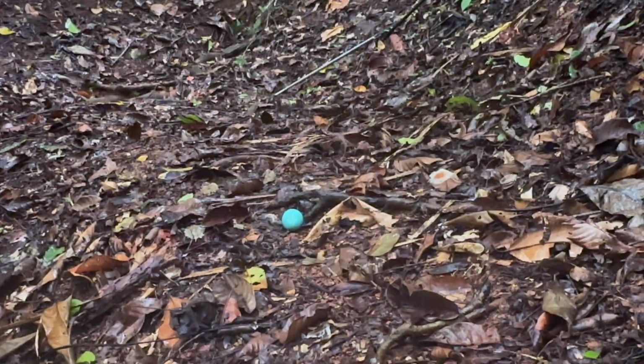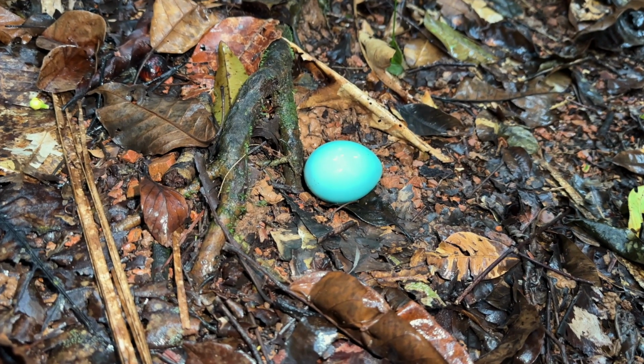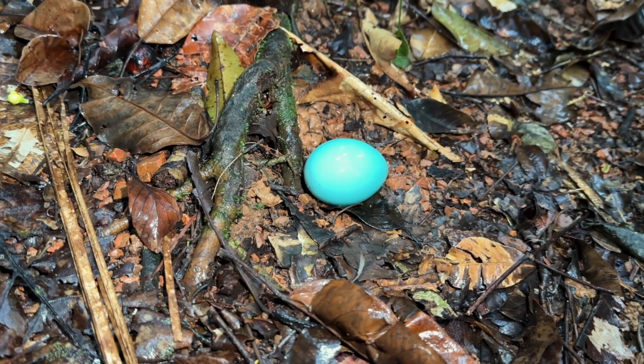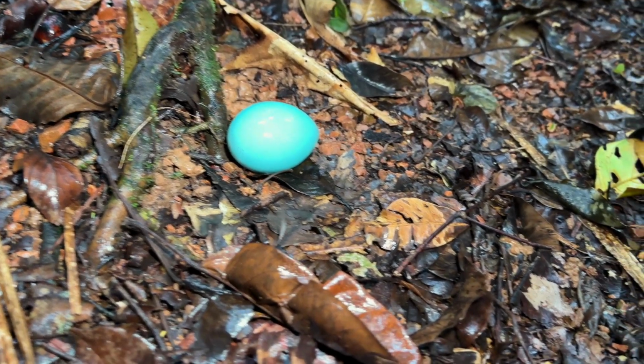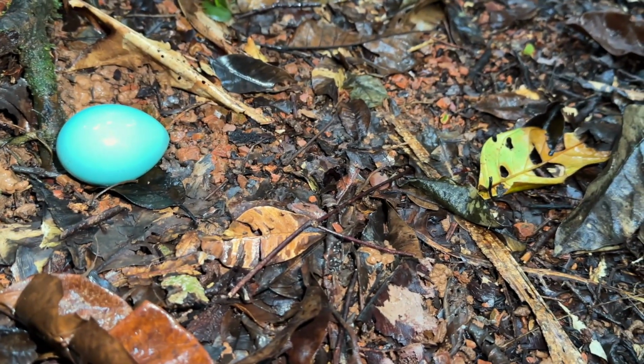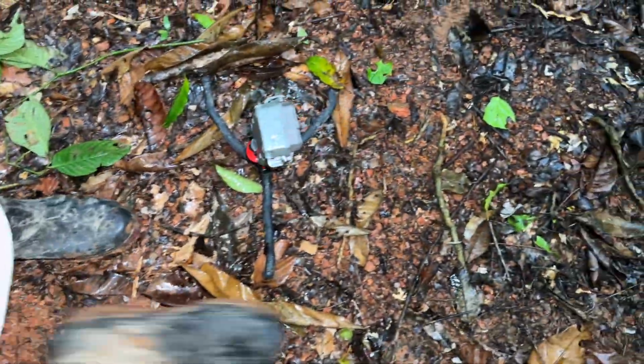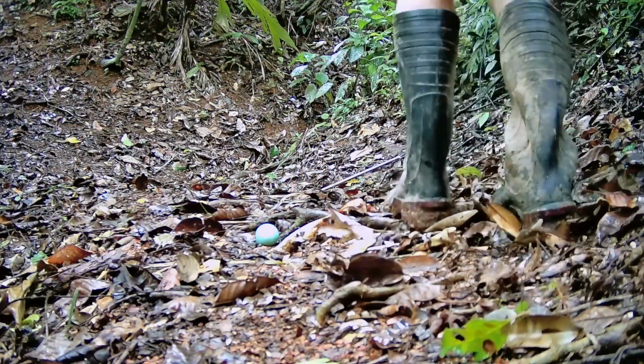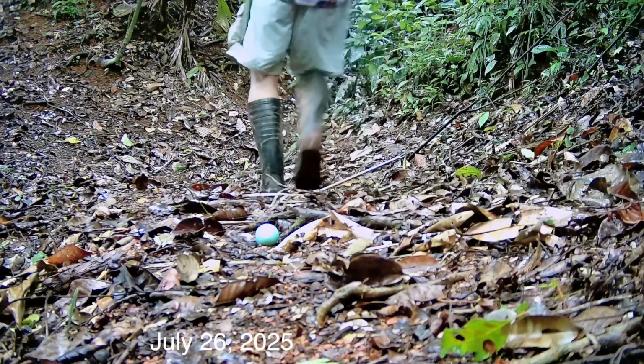I'll promise you that. Mother tinamous generally lay their eggs up against a tree, and the male bird is responsible for taking care of the egg. So I'm not so sure what happened here. This is how it looked as I passed over the big blue egg. And then this is how the trail camera saw it.